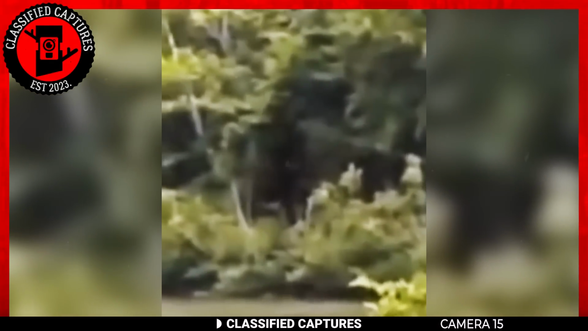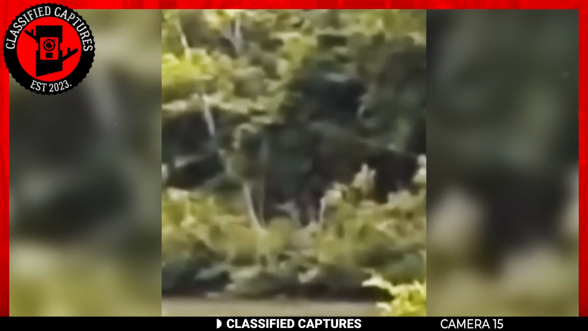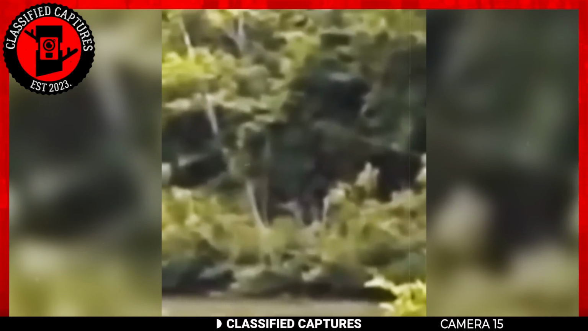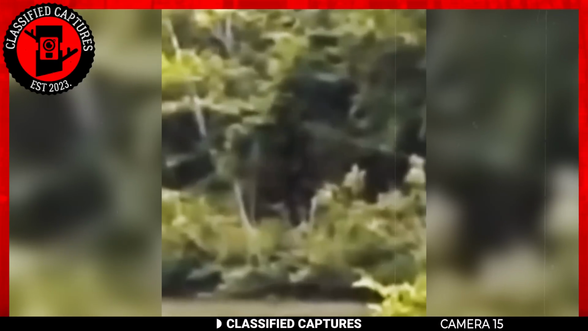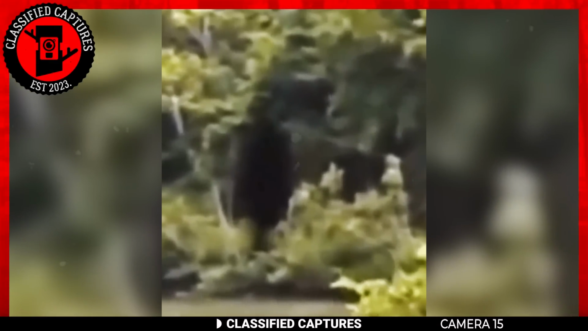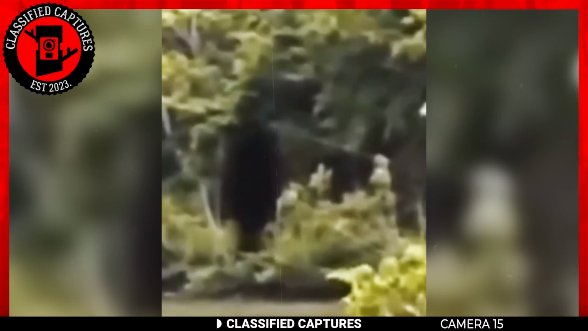Some suggest Bigfoot may possess cloaking abilities, making this dark, tall, and lean figure even more intriguing. But is that possible, though? We find ourselves at a loss for words on this one. While this particular footage is questionable, the idea of Bigfoot with cloaking abilities isn't entirely over the top.